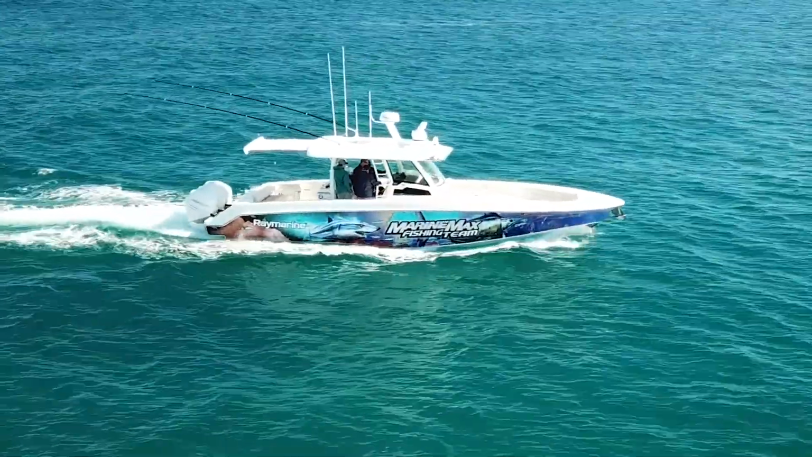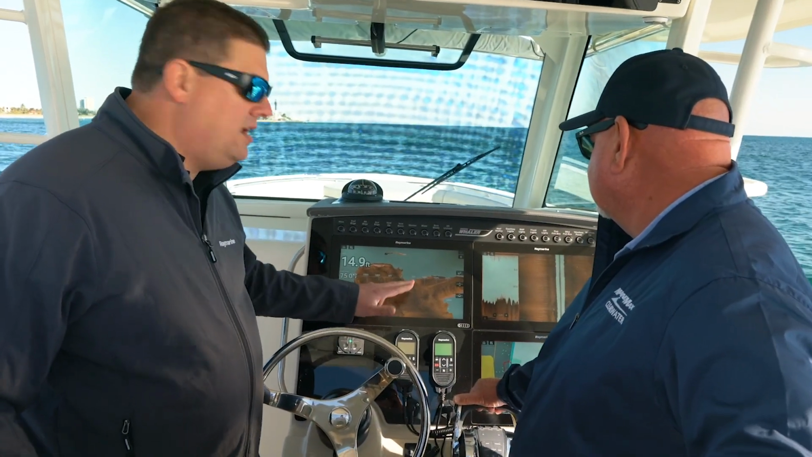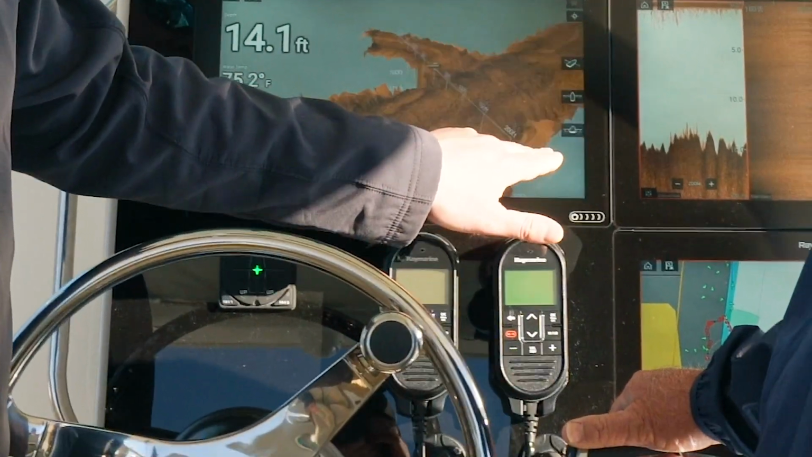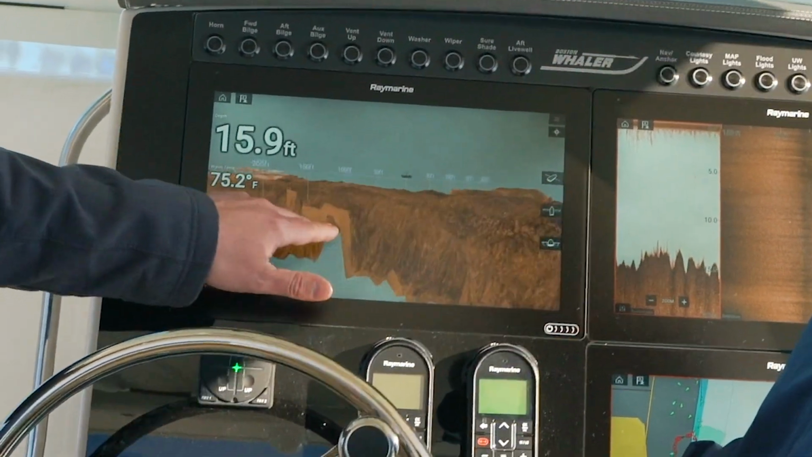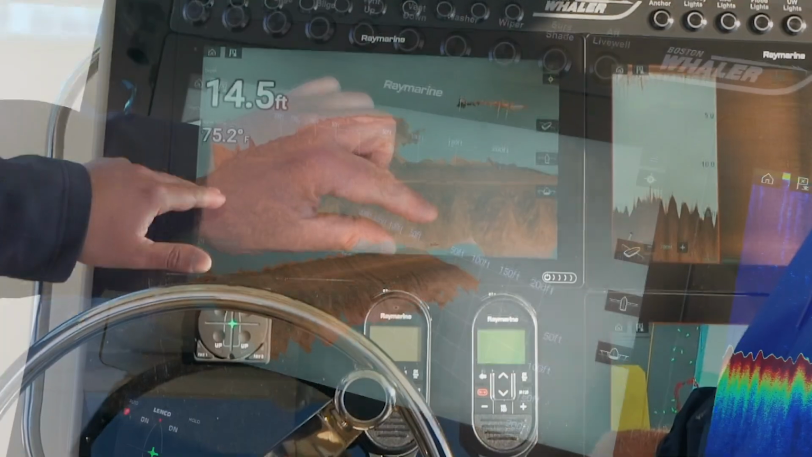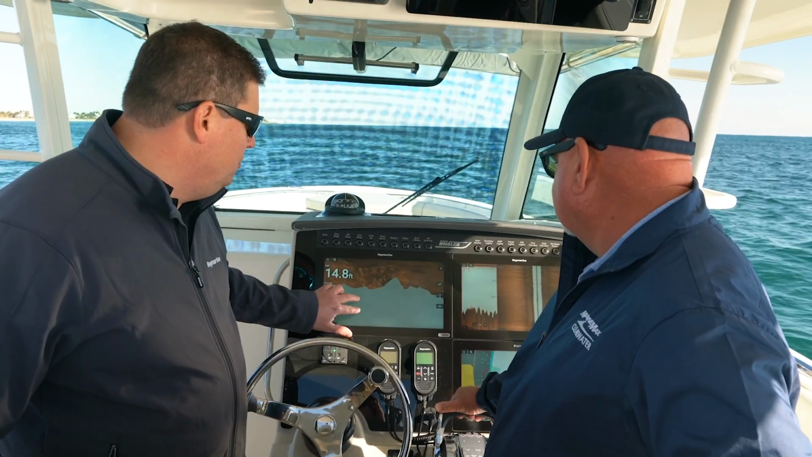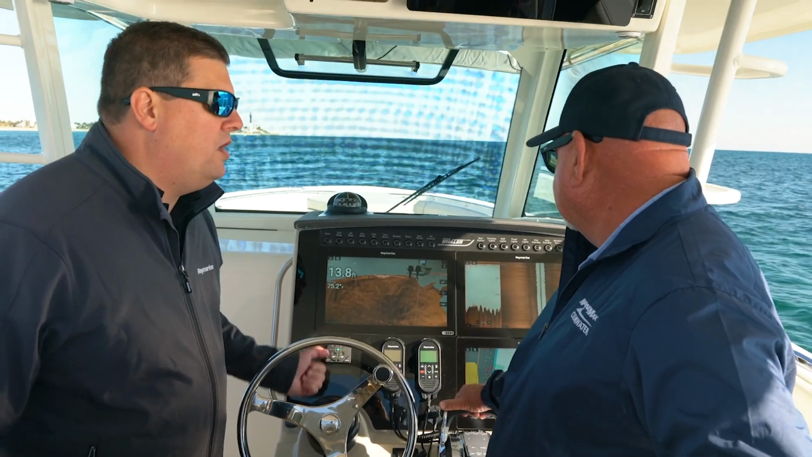What's really cool about it though is how you can really visualize it from any angle. So with your finger, you can just simply touch on the screen and you can drag. Here we can see our trail behind us. We can look up, we can look down. You can even pinch to zoom in. So it gives you kind of a whole new way to visualize what's going on underneath the boat.